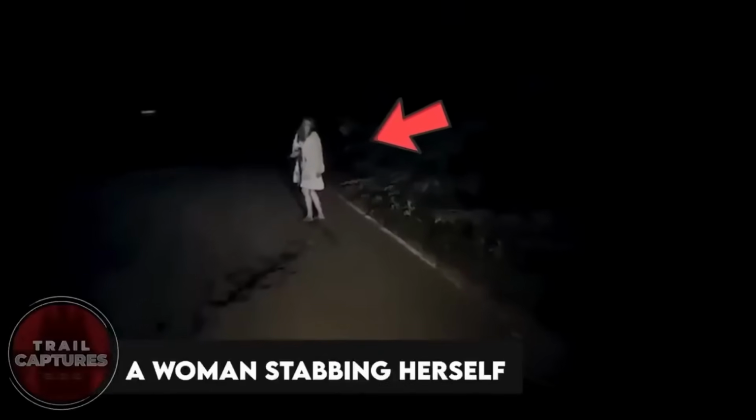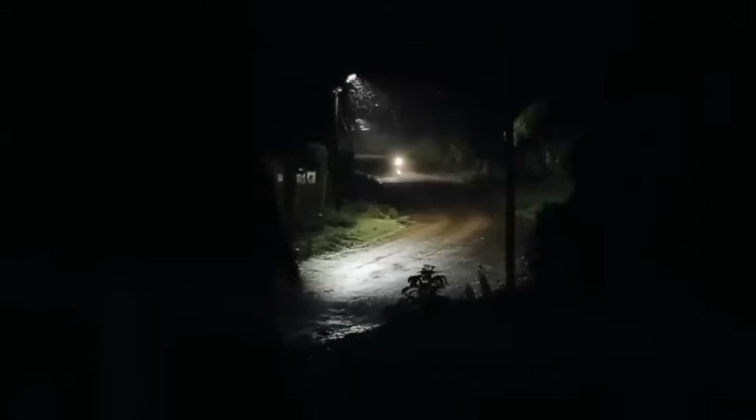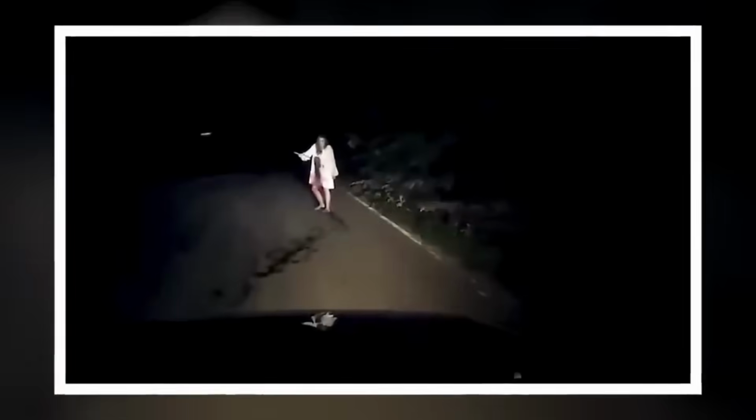A woman stabbing herself. You won't believe what I just saw in this video. So it was late at night, and this guy was driving his usual route when he came across something super creepy. He was like, nope, I'm turning back and getting out of here. There was this ghostly woman in the middle of the road, holding a knife, and she was actually stabbing herself. Can you imagine? What would you do if you witnessed that?